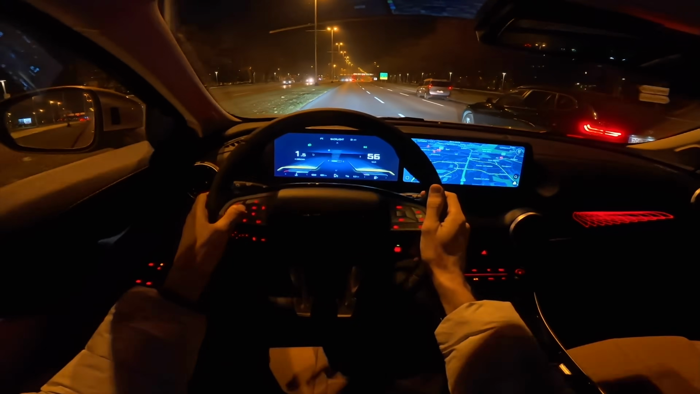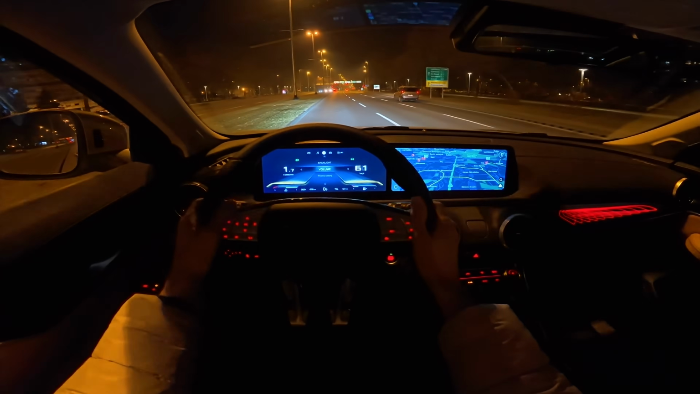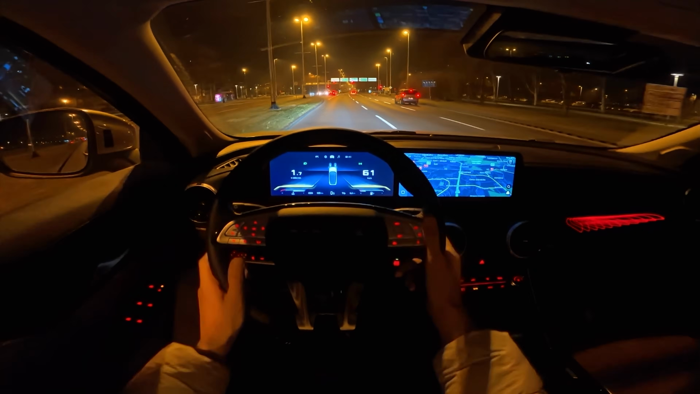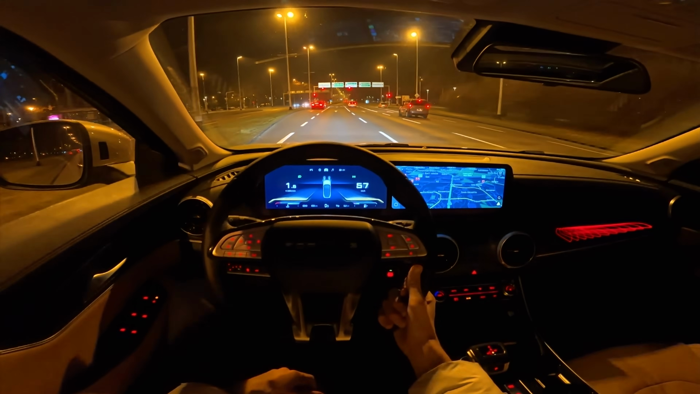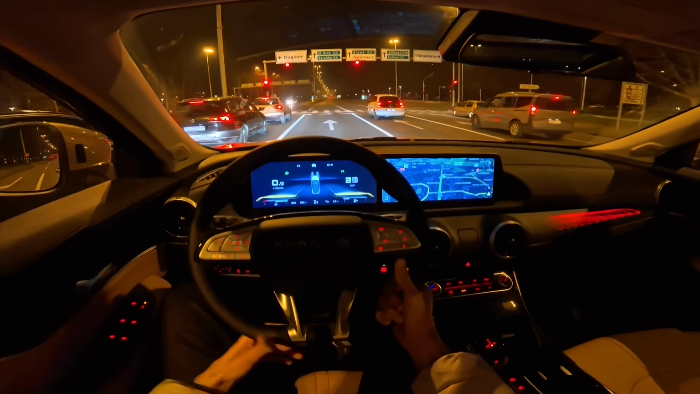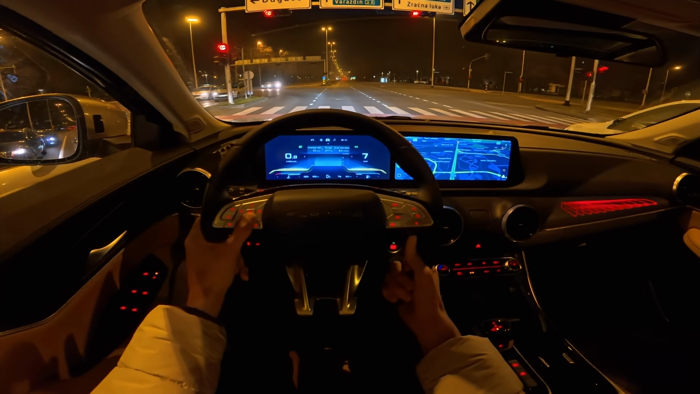So you can see someone messed up the order of menus and what you're supposed to open up. I mean, it's not a big deal. I believe they can fix this in a software update, but it's weird.